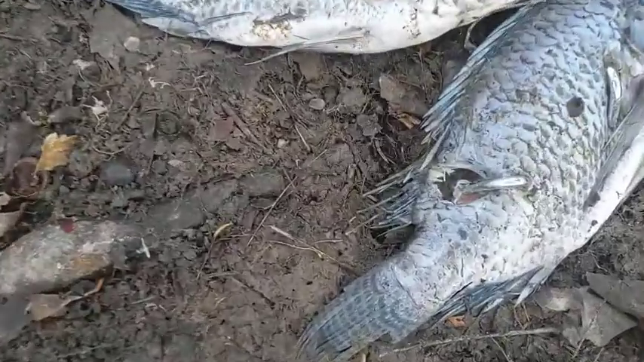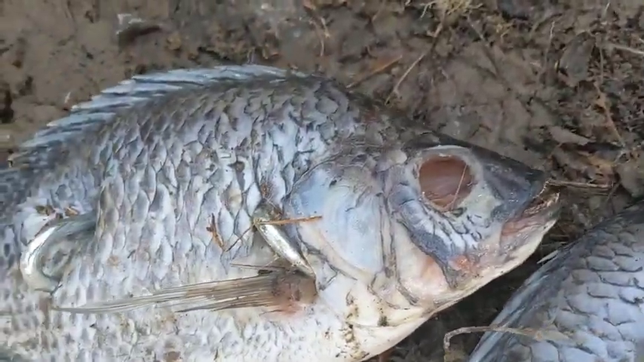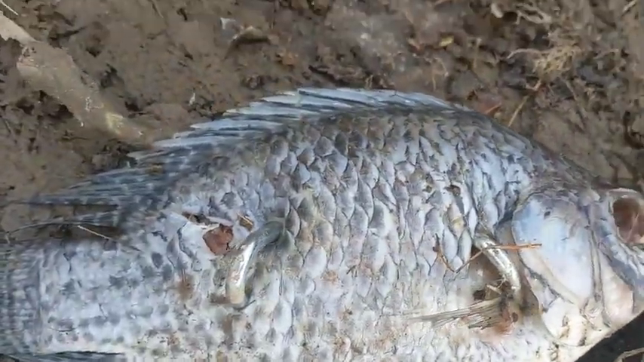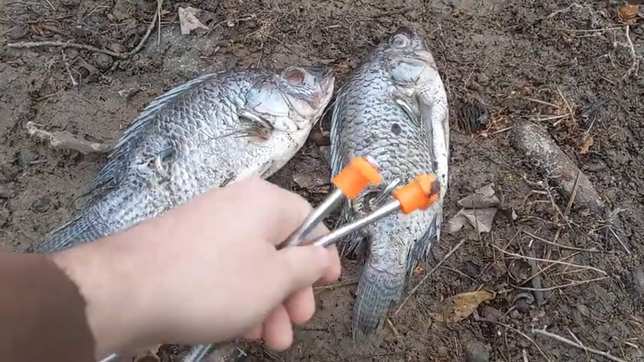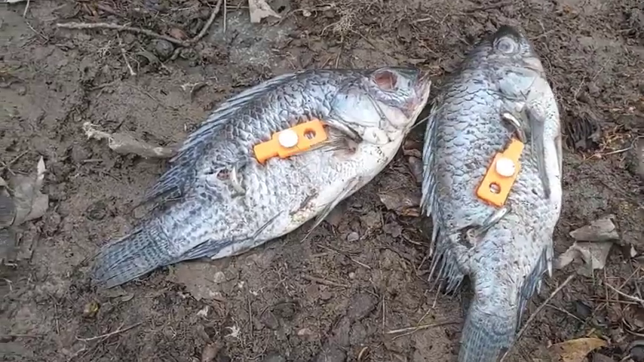Now after some time, I decided to go back and check on the two fish, and I noticed that they were picking away right at the areas where the stakes were in, and I was thinking that this might compromise the ability of the stakes to hold down the fish, so I decided to go get two more stakes, some bigger ones, and decided to make sure I secured these two fish even more.